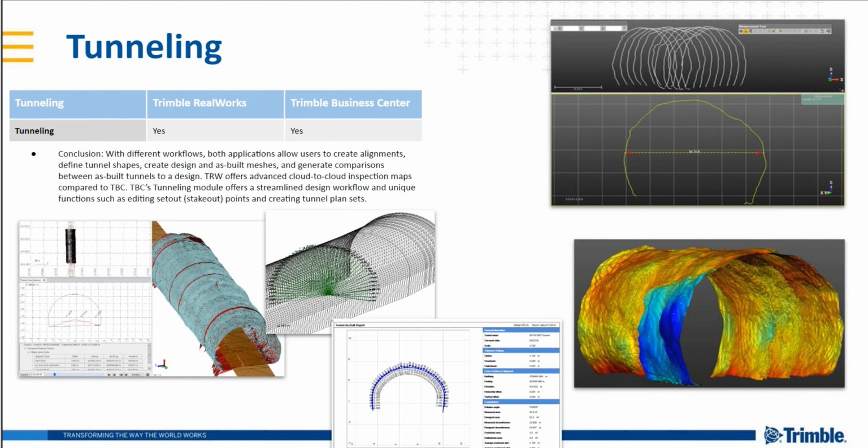We are actively developing new functionality here on the TBC side, and so it really depends on what your applications are. If you're more of a surveyor looking to do some staking and reporting on your tunnel, then I would say maybe look at TBC. If you're familiar with RealWorks, RealWorks has some very powerful tunneling tools as well.